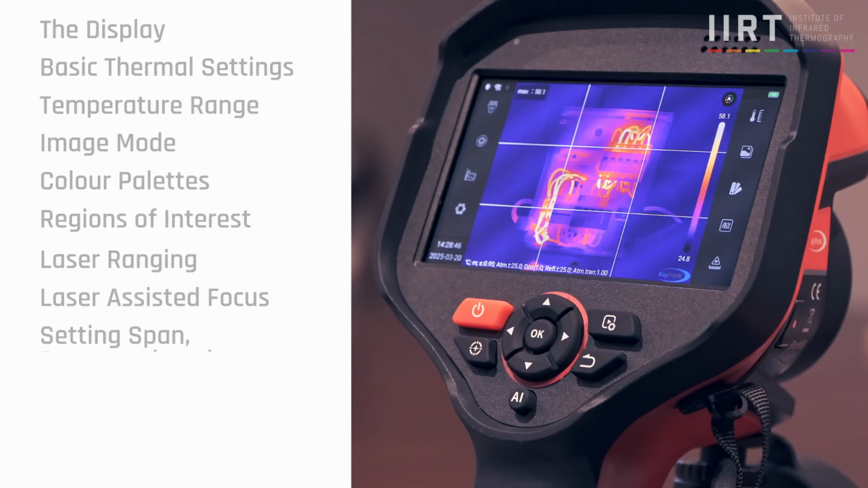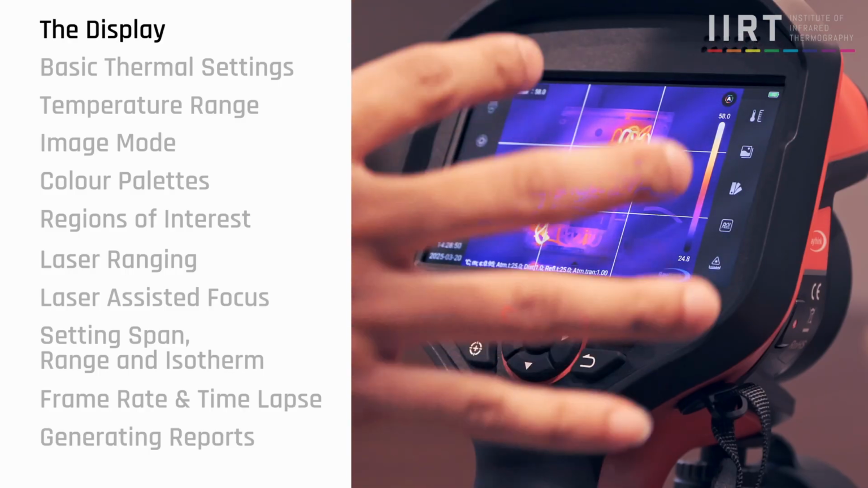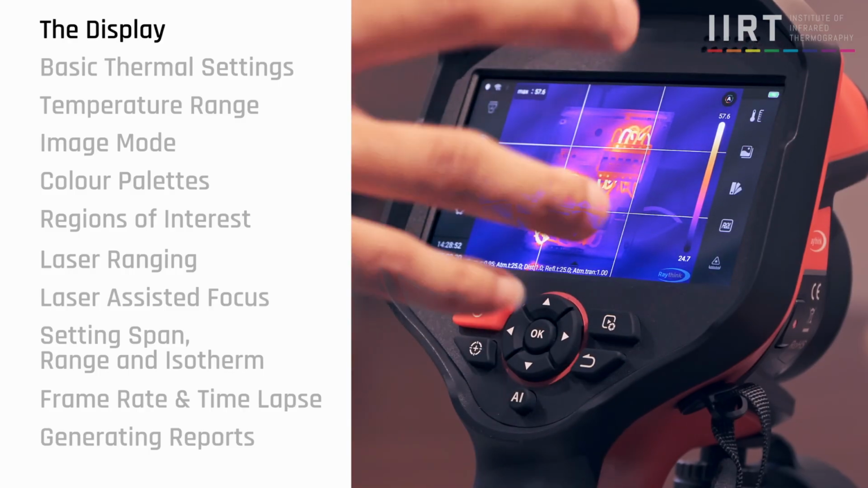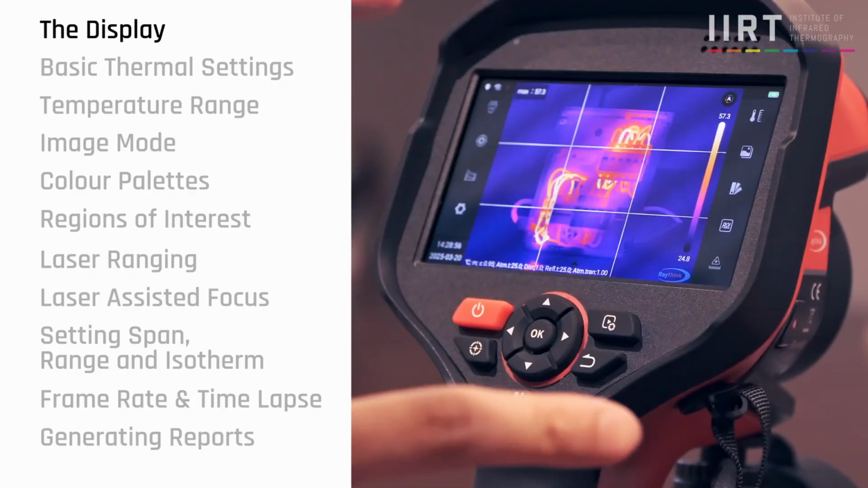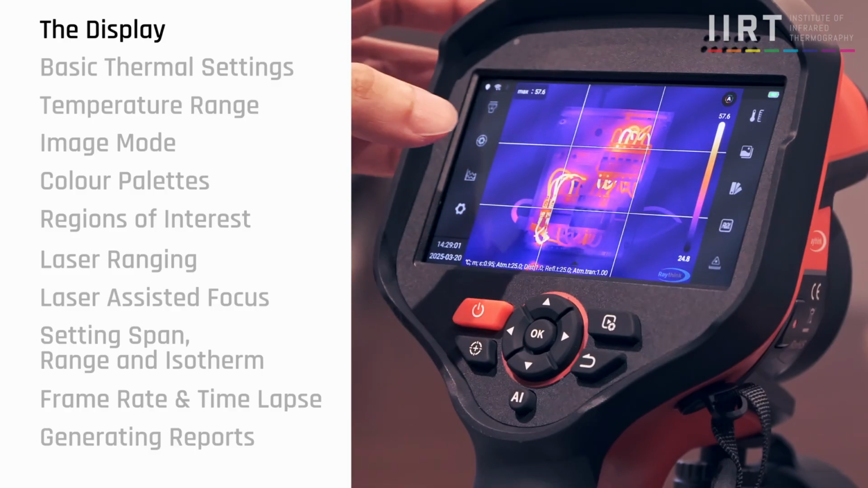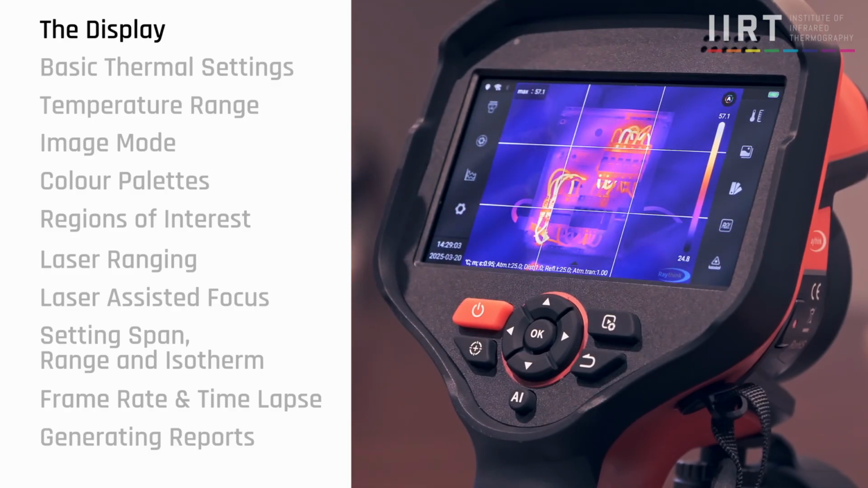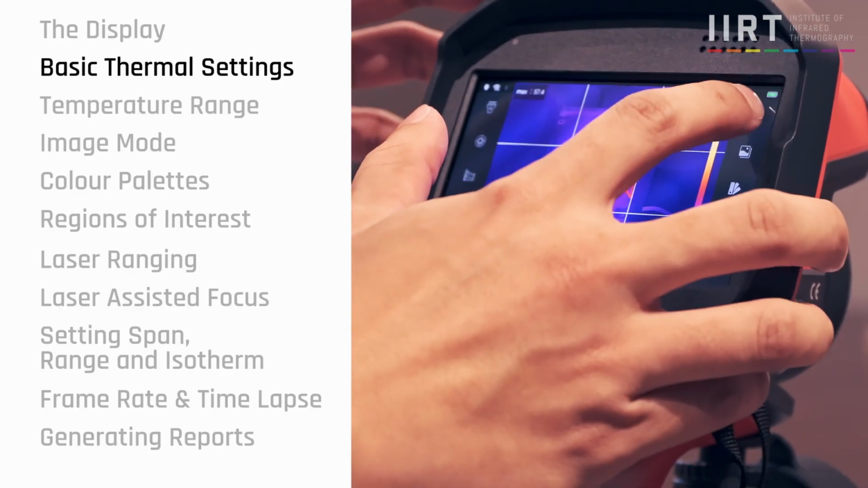I'm just going to go through some of the key features here. On this big screen, it has all the information on one screen, and it's touchscreen. Let me go through the more important ones. Let's say today we wanted to change the emissivity.